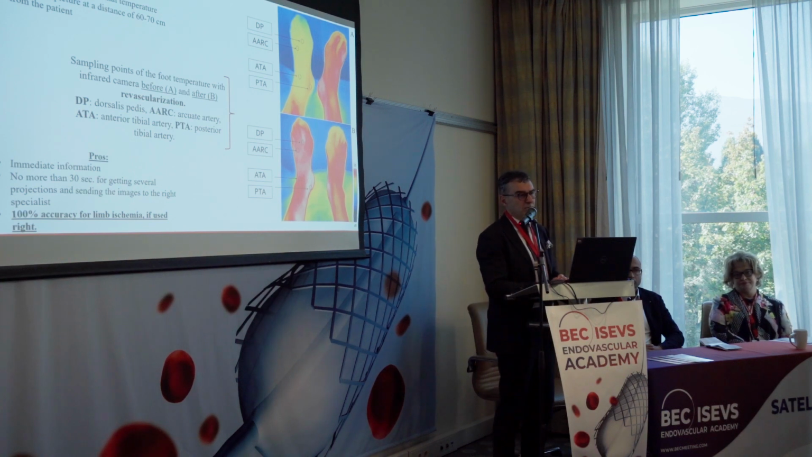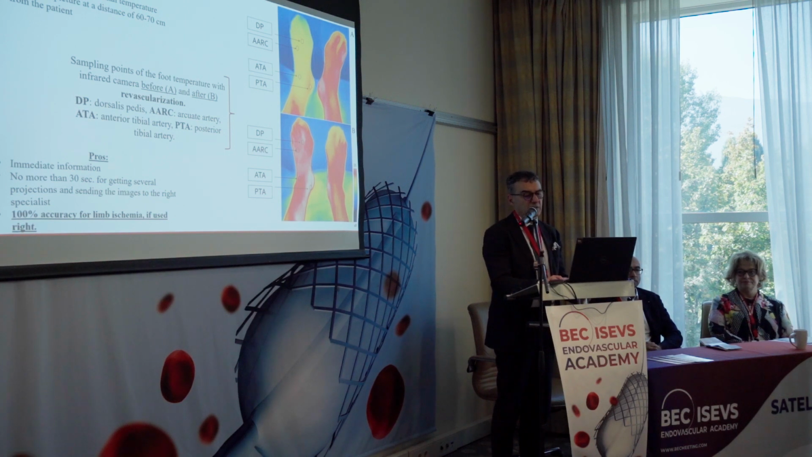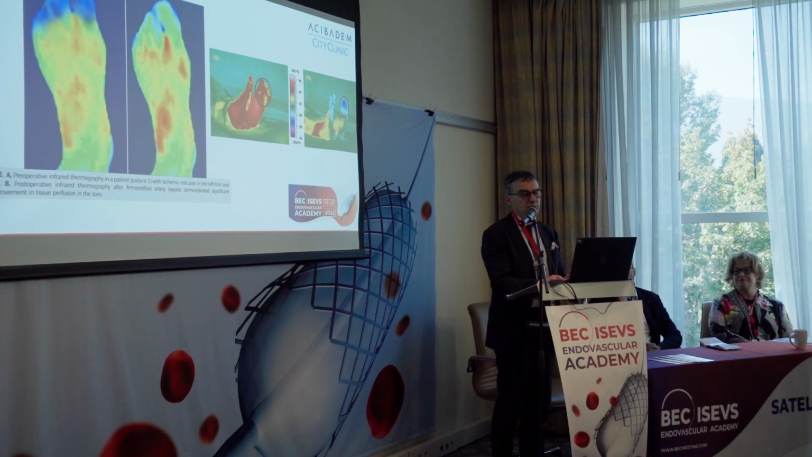But unfortunately, because of not-so-good imaging, the not-so-perfect resolution, and many artifacts, there are only very small series showing the role of thermography in showing vascular pathology and the result after treatment. There are several small publications. I am showing several of them that came before our technology.